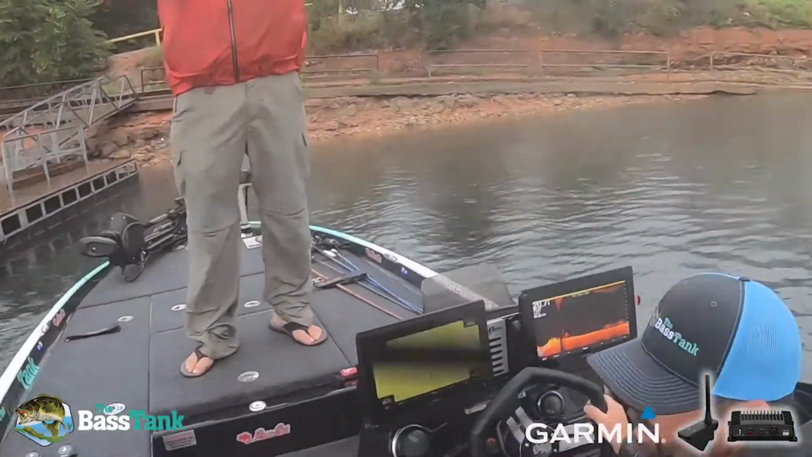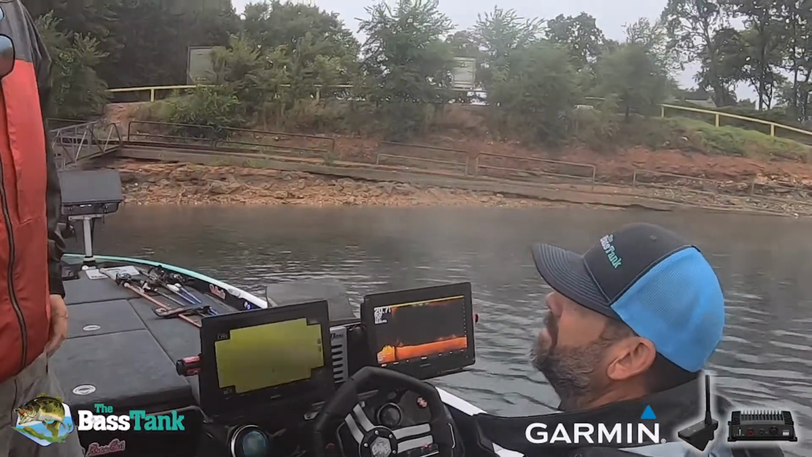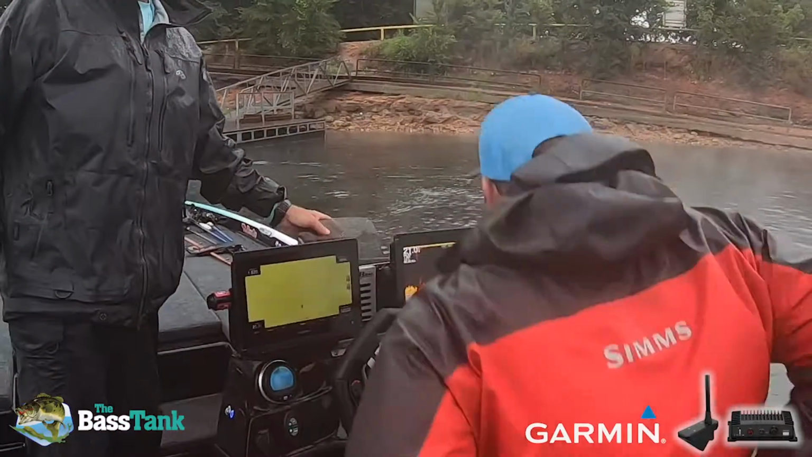You can idle in, you can drive it in. I mean, just the clarity of this. Oh, yeah. Look at that. Boat started, that's a good thing.